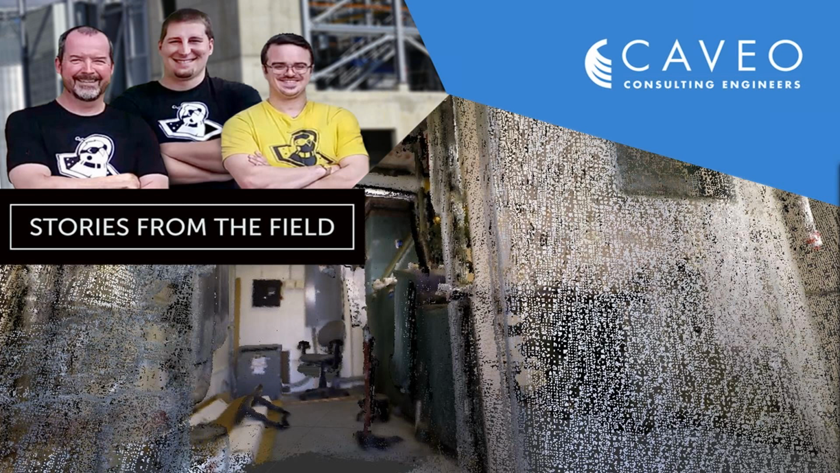There is actually no setup process with this, so we're literally able to just turn the scanner on, like I said, and fire it up and scan. We don't have to put markers up or set up a tripod or anything. So that's very convenient as well.